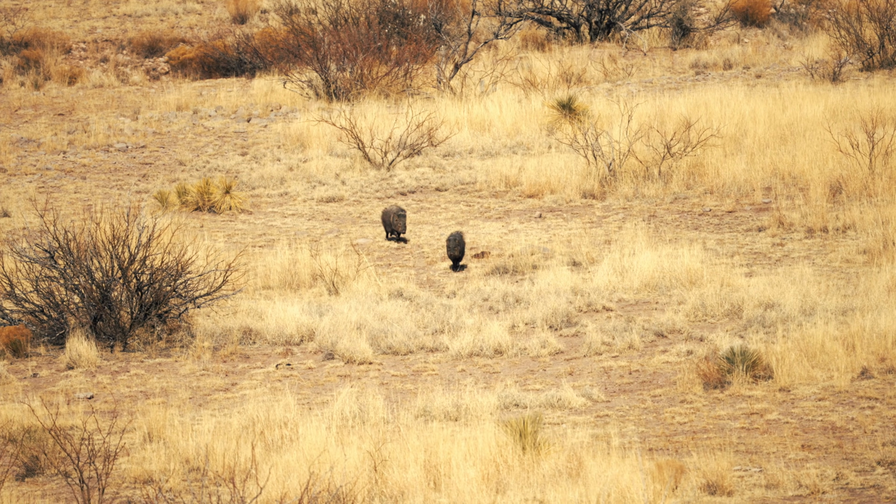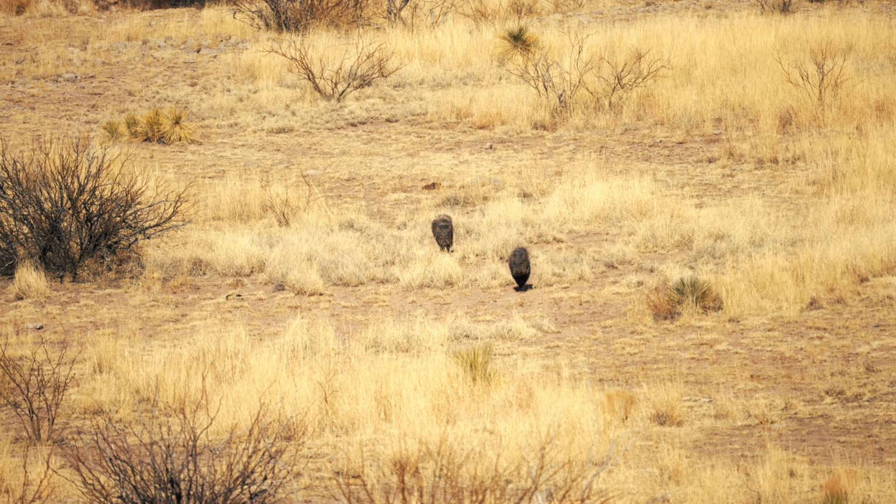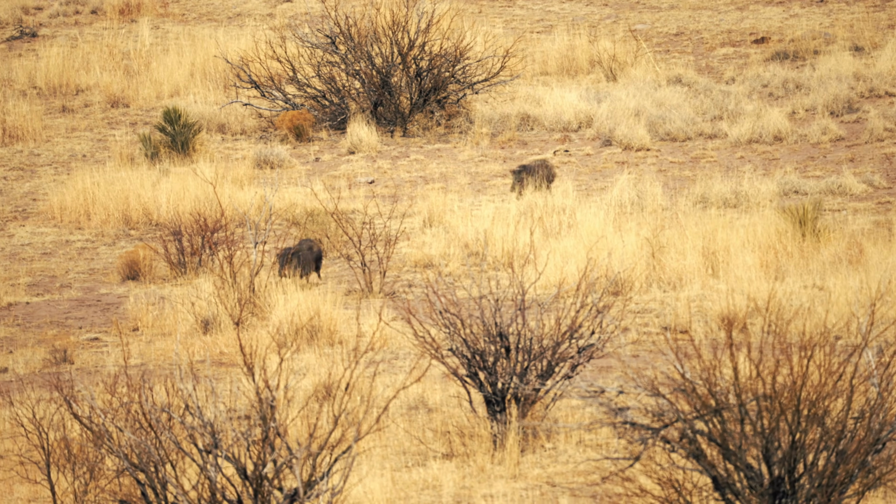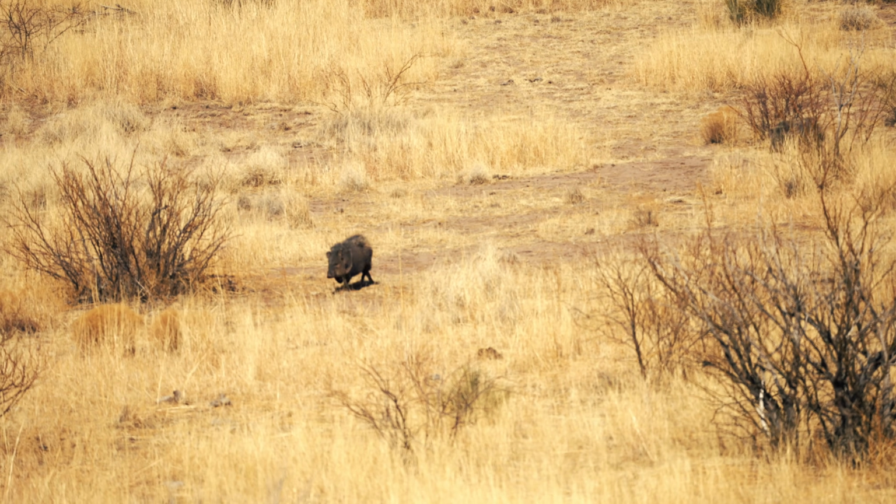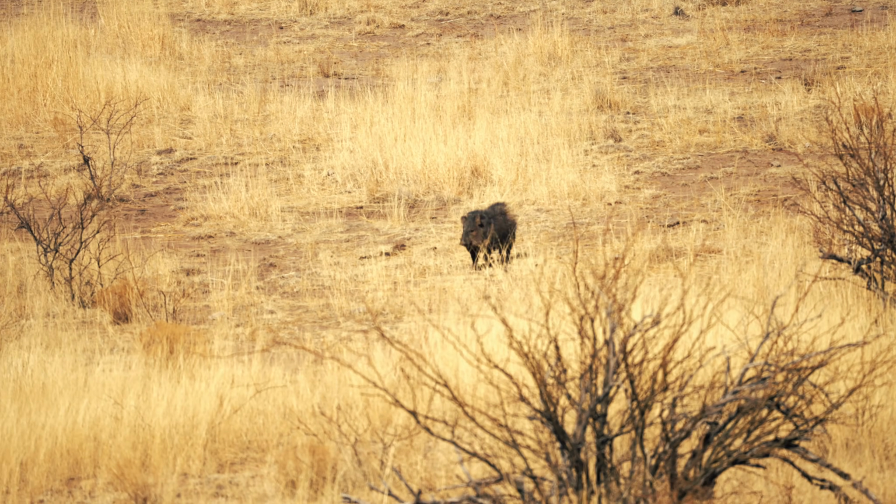Here they come. Sig kicking ass 3 is what always works on these javelinas. Big old suckers coming. It's like the second time I've been down here where we've called them in on Sig kicking ass 3. Some big boys here.